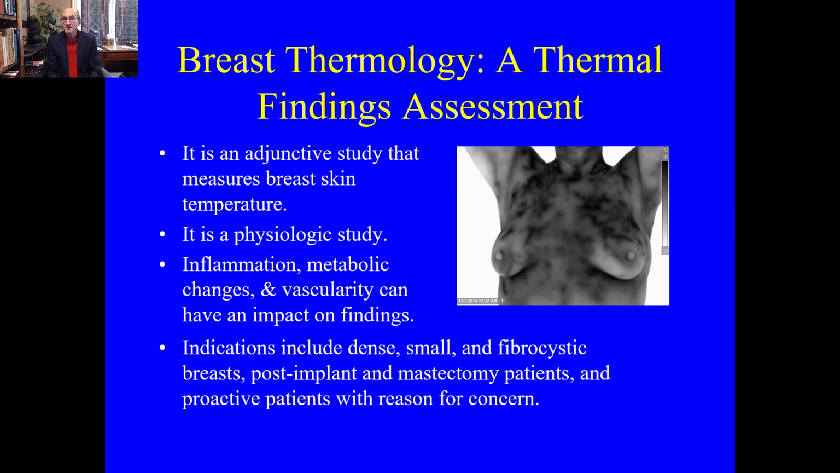Breast thermology is also a scientific medical thermology study when done according to AAT guidelines. However, it is a completely different set of findings that regulate its usefulness. It's a thermal findings assessment. It's an adjunctive study. It's an extension of the physical exam. It's an assistant to other structural studies. It's not a standalone study when it comes to breast.